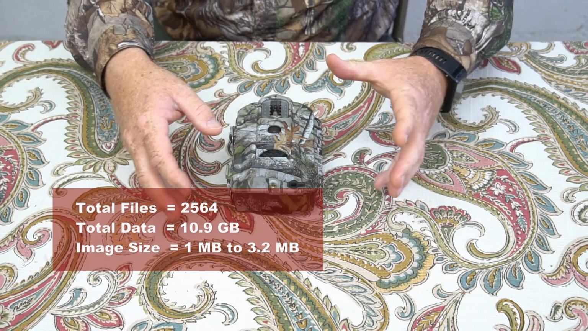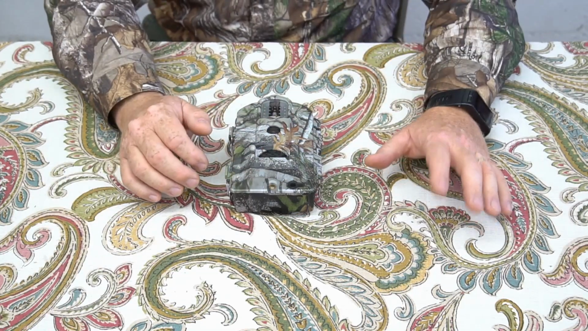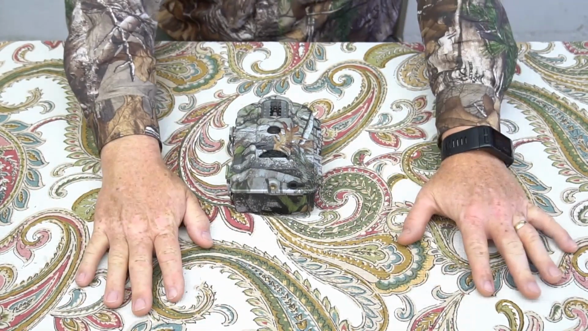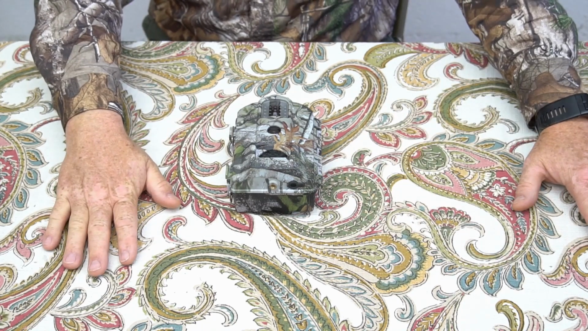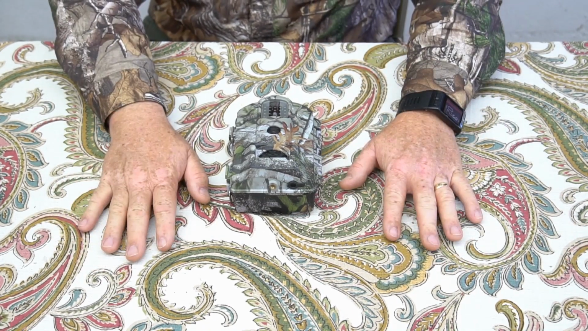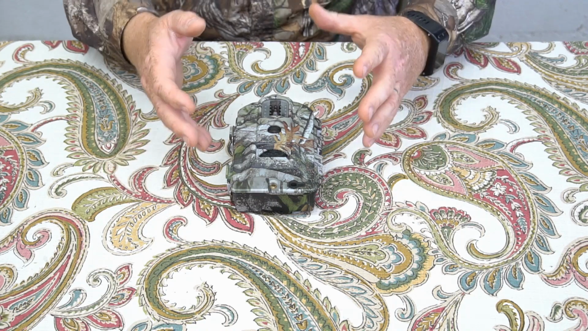What determines how much data a picture takes is how much diversity of color and contrast and objects in the picture. For instance, take this tablecloth here. It's got a lot of contrast and different structure to it. Now, if it was a plain white tablecloth, the image would be a lot smaller because there's not so many things to basically paint. It doesn't take as much work, so it uses up less data.